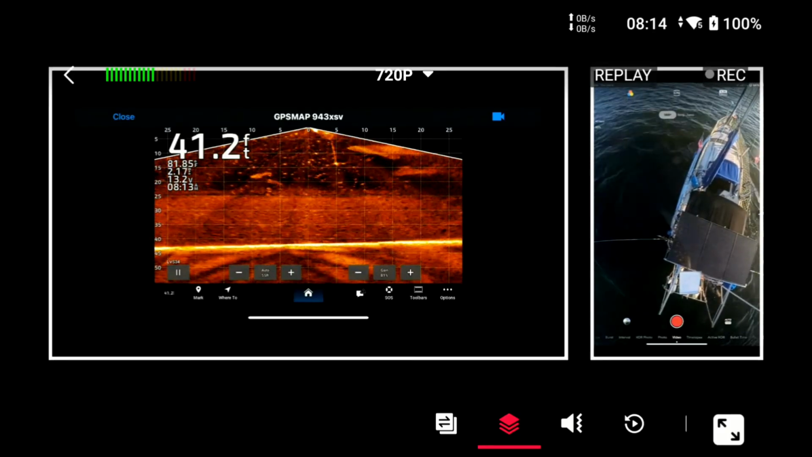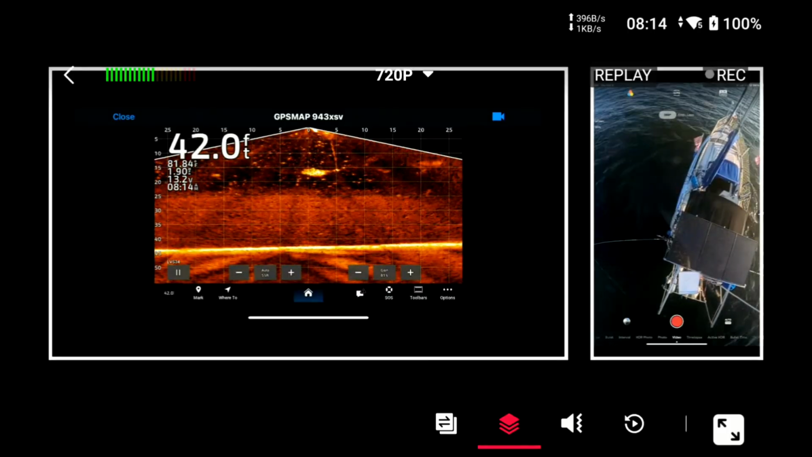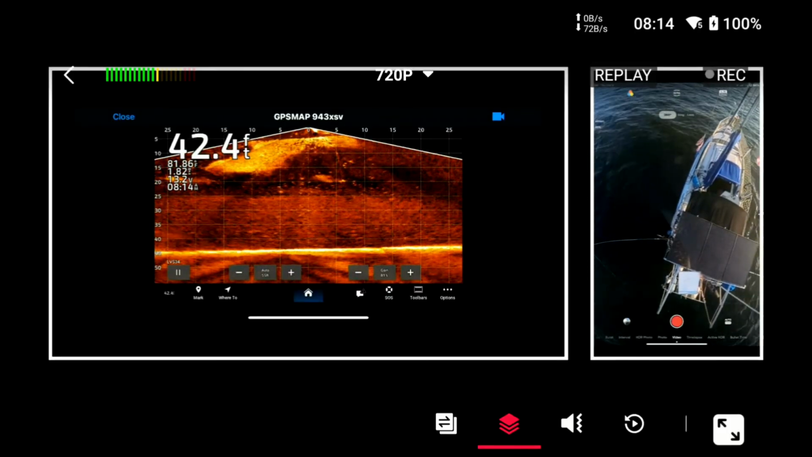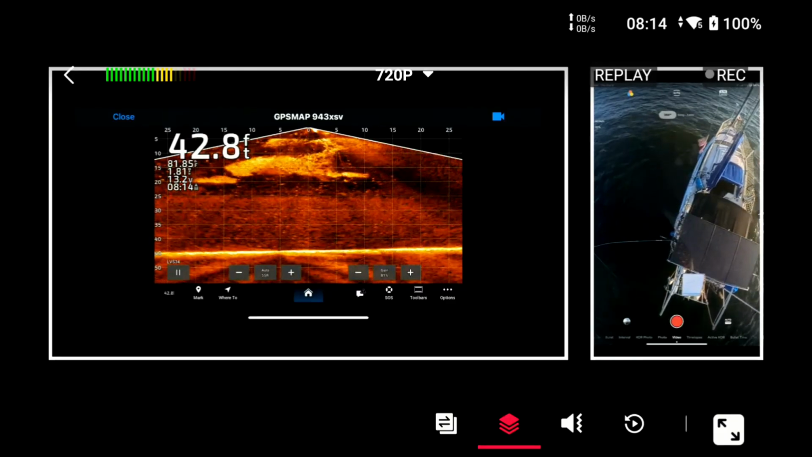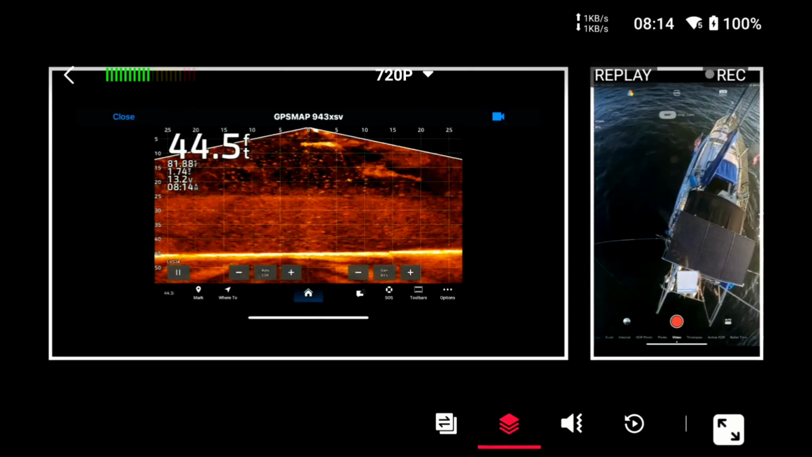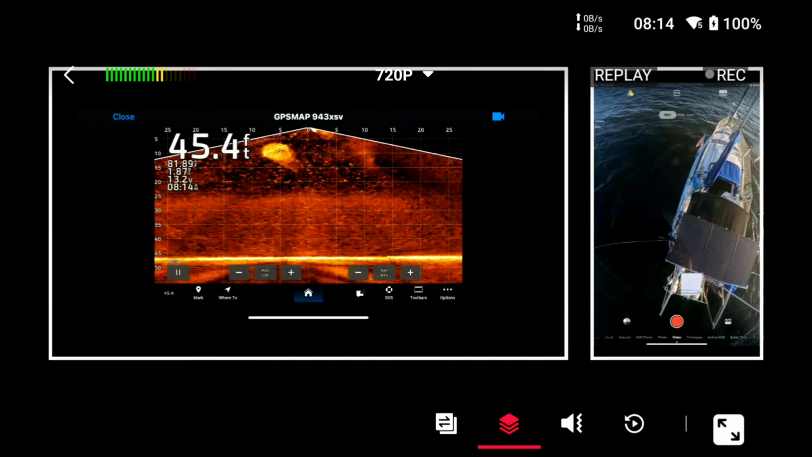Okay, we're in 40 feet now, so let's drop down. I'm going to go down to 20, which has got us at 24 on the counter. So now we'll drop this one down to 24 also. Okay, we're good. And there's an island up here, and that's what I'm heading for.